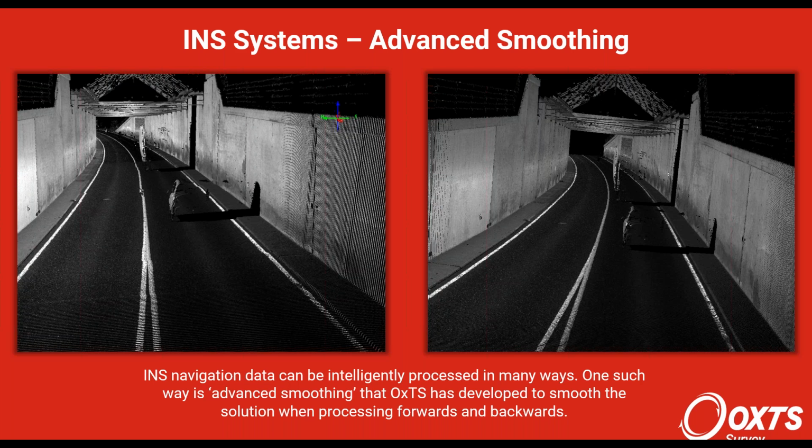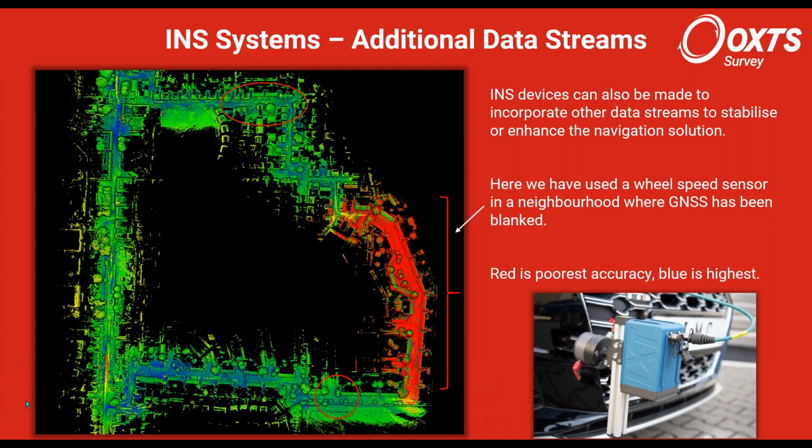You can see on the left here, it's impossible to tell which is more accurate, the forward or backwards, and so it's constantly jumping between the two, giving you some jumps. But then in our advanced smoothing algorithm, it's able to smooth that out completely. That would be very important for something like an object recognition application.